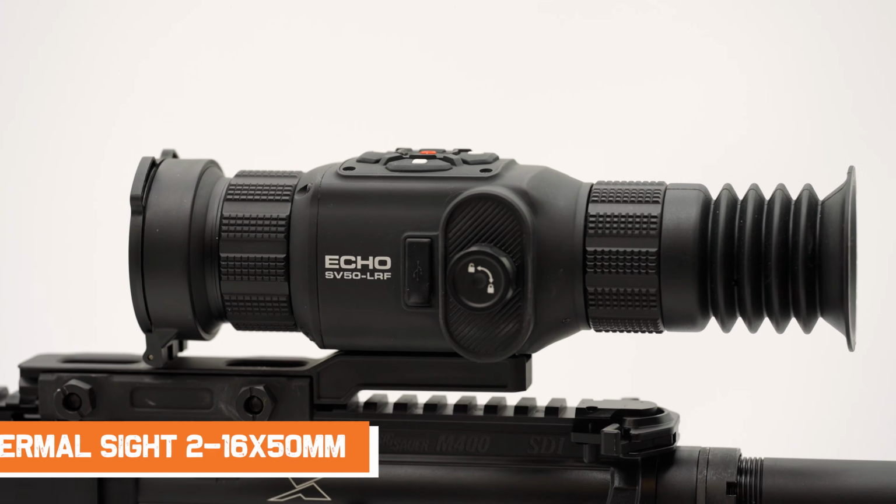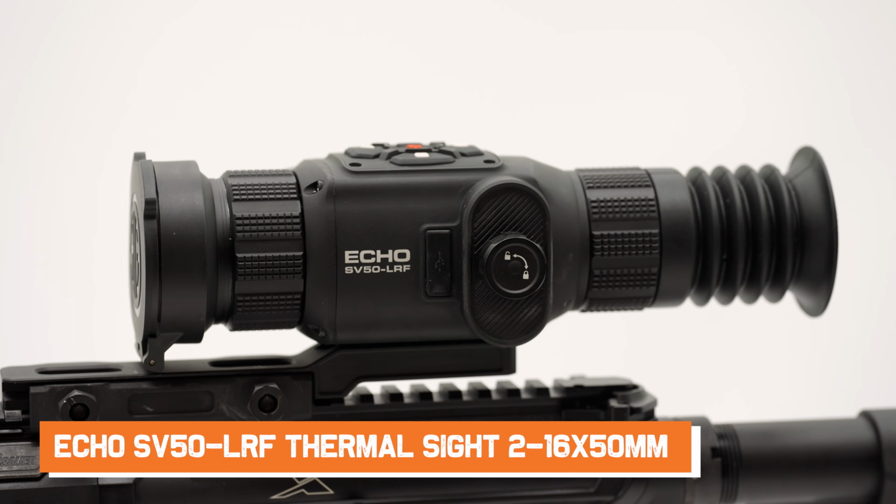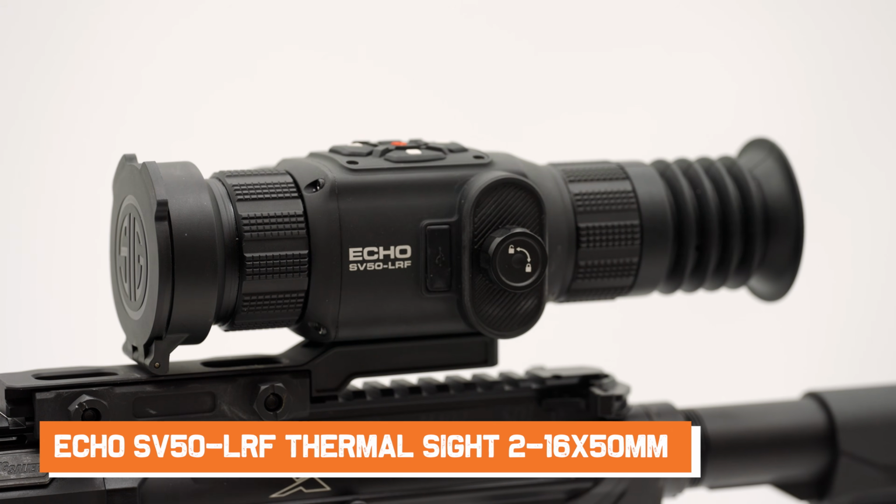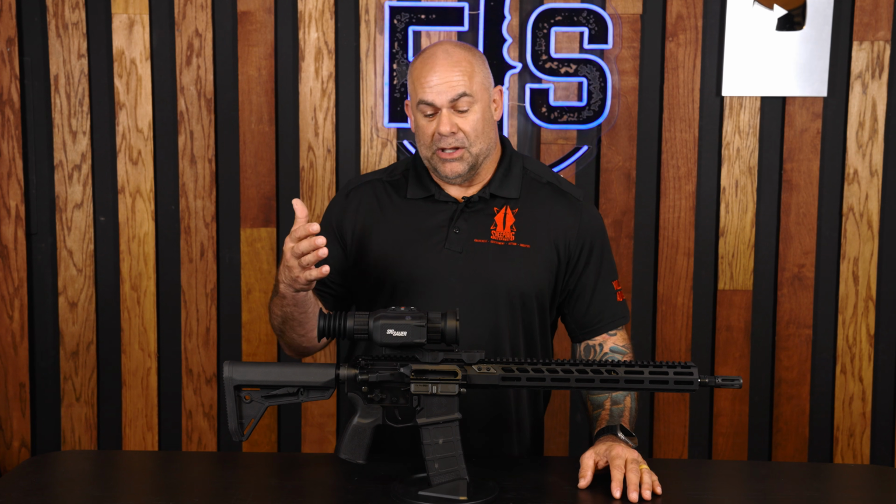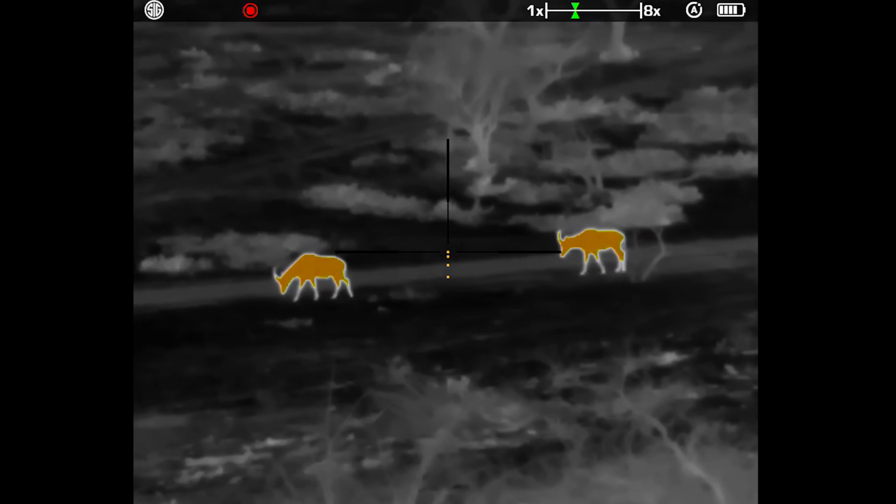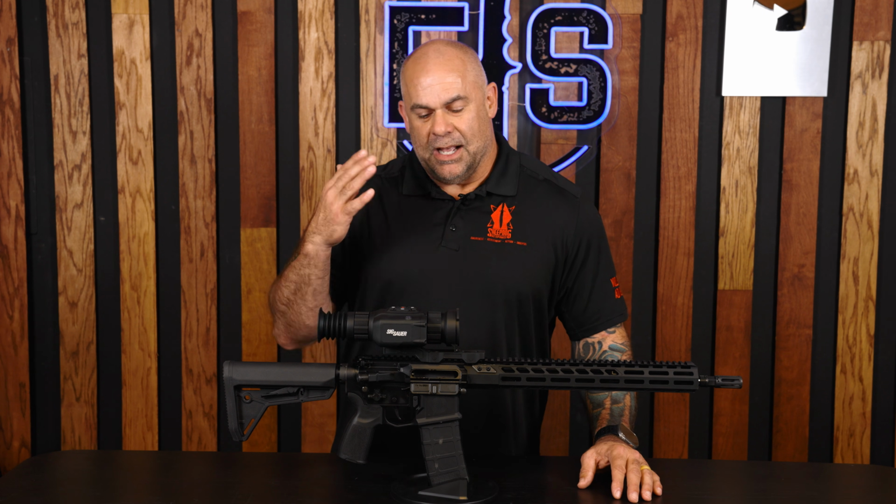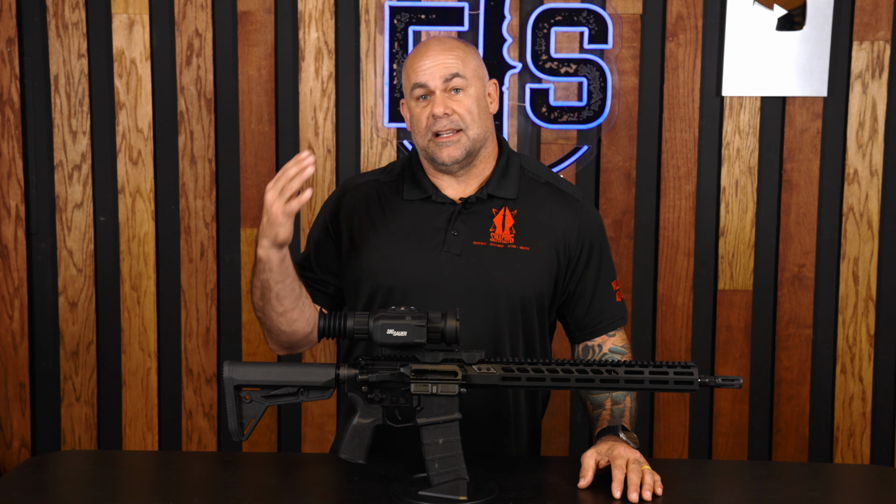Today we're reviewing the SIG Sauer thermal sight. This particular one is the SIG Sauer ECHO SV50 LRF. It is their top of the line thermal sight in 50 millimeter, and this thing is fantastic. It's like having a superpower looking through this thing. Today we're gonna talk about all the quirks and features of the SV50 LRF, what it brings to the game, because it is a game changer.